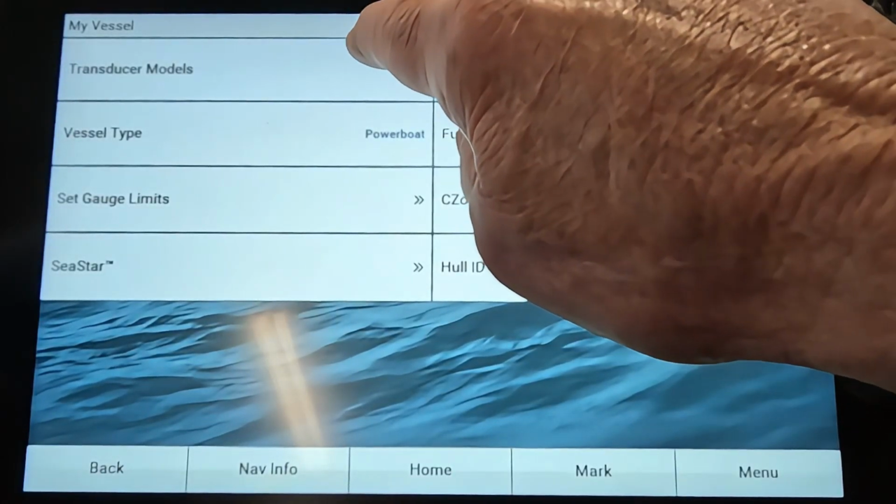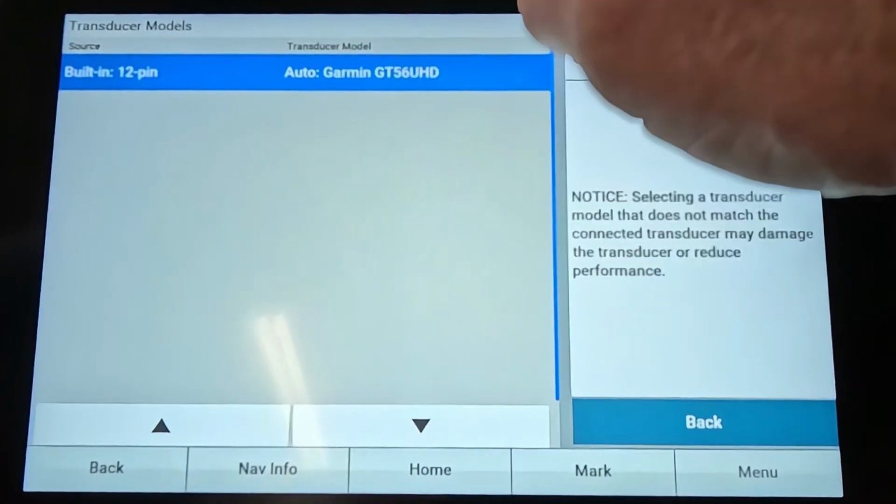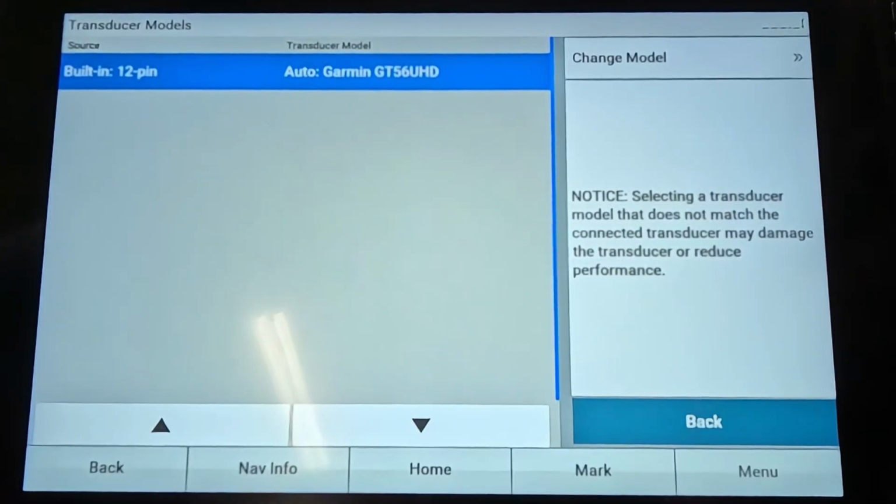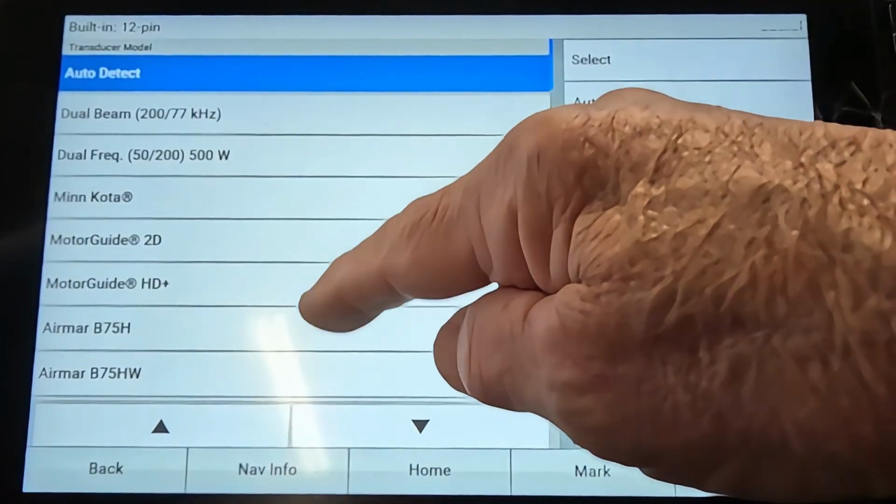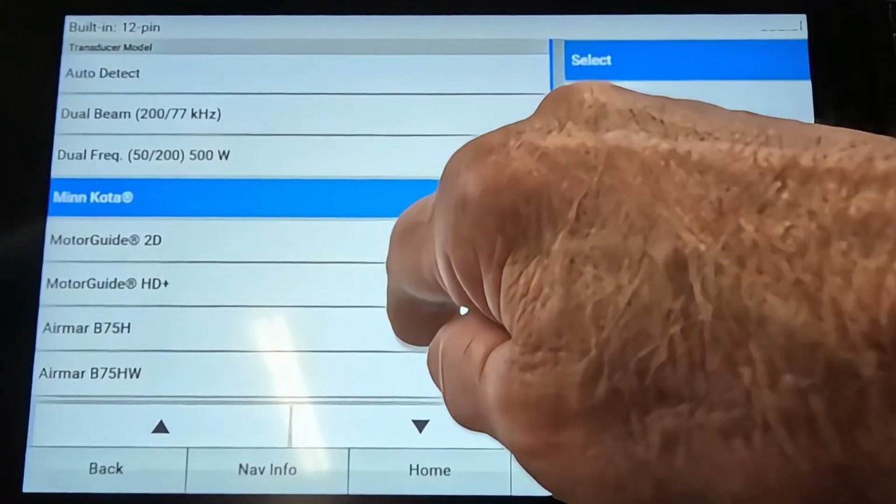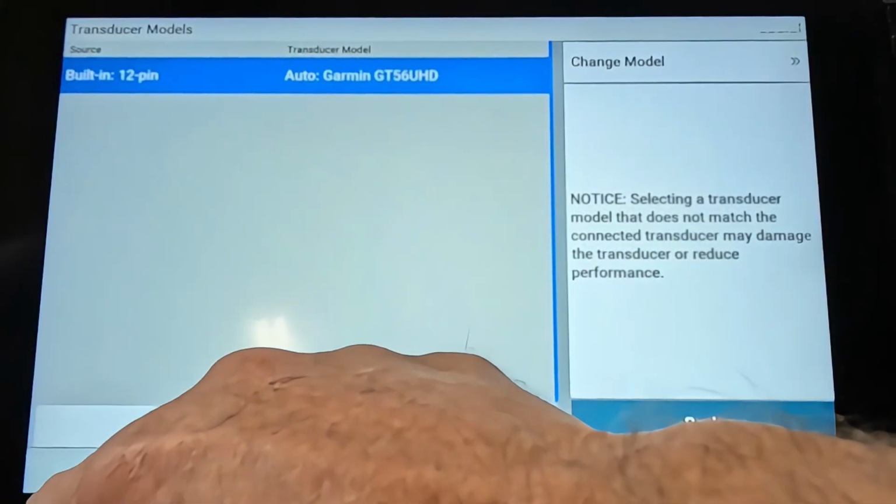Transducer models, you want to press that. If you've got a transducer hooked to it, it'll come up auto. It auto to GT56. My unit has a 56 transducer on the back of the boat. So you can change models. You can go in here and choose whatever transducer you have. If you have one on your Minn Kota on the front, just change it to a Minn Kota. Well, I leave mine on auto tech, and it finds the right transducer all by itself.